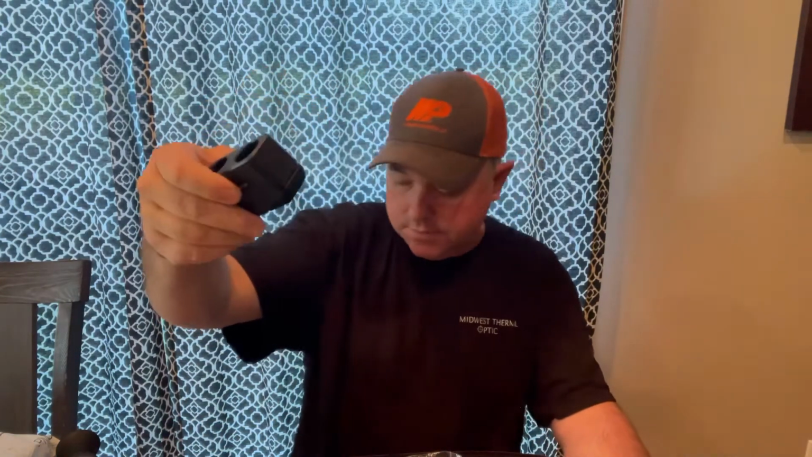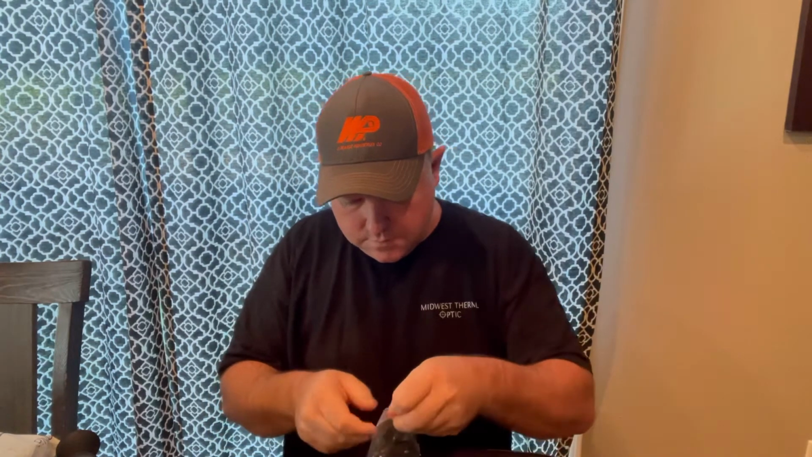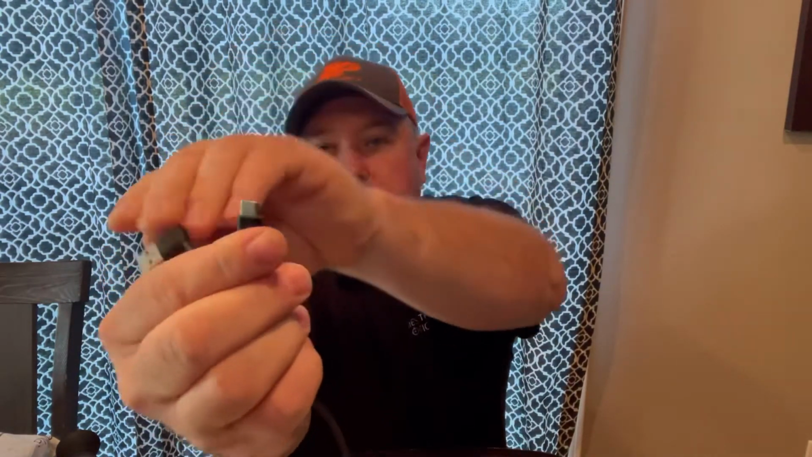Then you've got your block to charge with. Then you've got your charging cord. Now, if you see this end, it will not fit your wall plug or your base until you open it up. Then it is a type C. It will now fit your wall plug and your base. So when you see it, don't think you got the wrong cord, because it comes off.